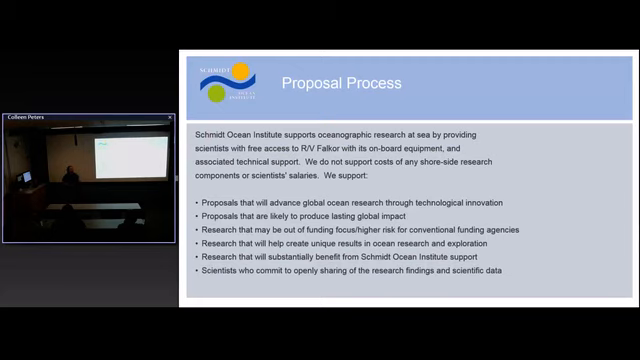Now the way it works is you're not applying to us to give you money to do stuff. If you want to go on some other university vessel, you have to ask NSF for money or NOAA for money. They give you a pot of money, and then you pay the ship operator for the ship time. So we cut all that out.